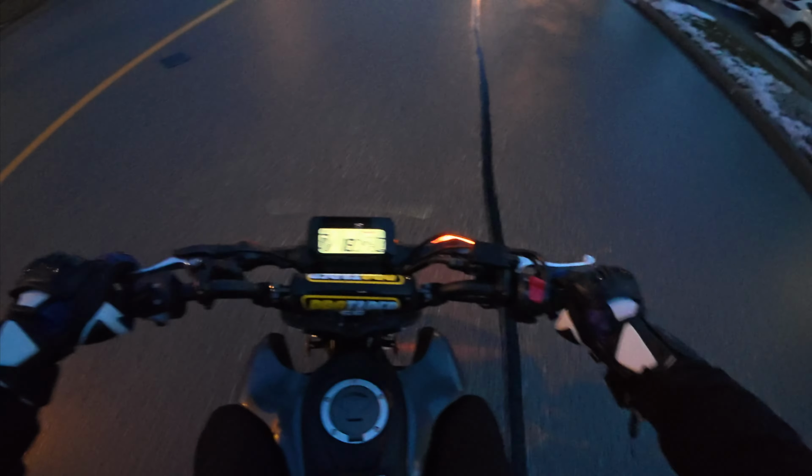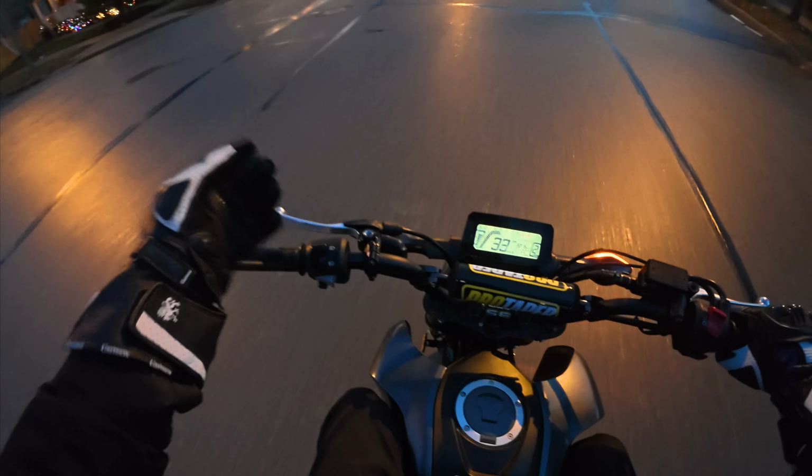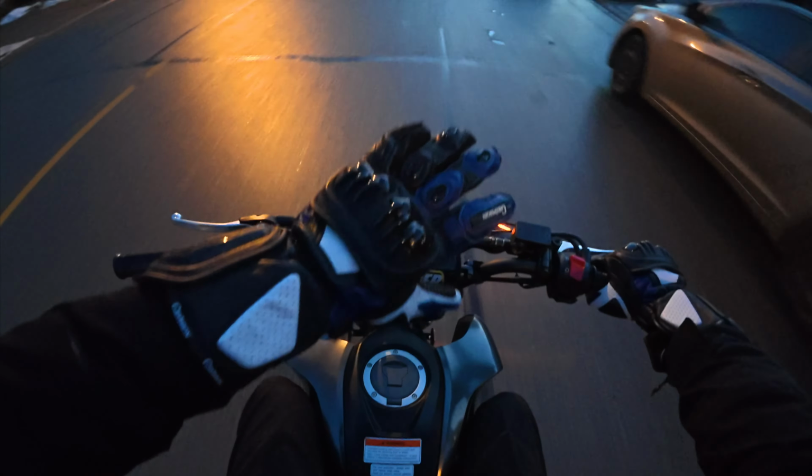These gloves are sticky, like really sticky. They stick to the clutch, which I don't like. I don't know if you just saw that there. I couldn't let go of it. Okay, that's a new thing to think about with these new gloves.